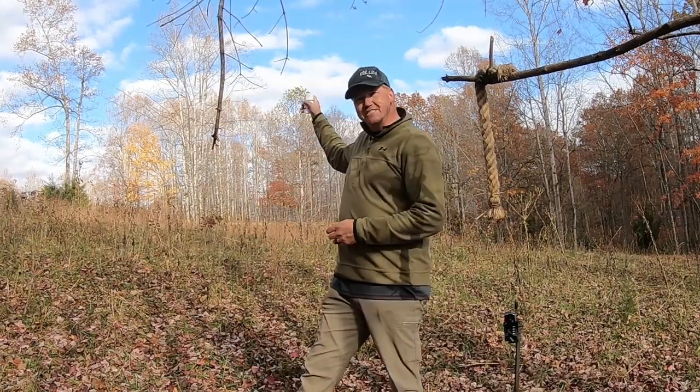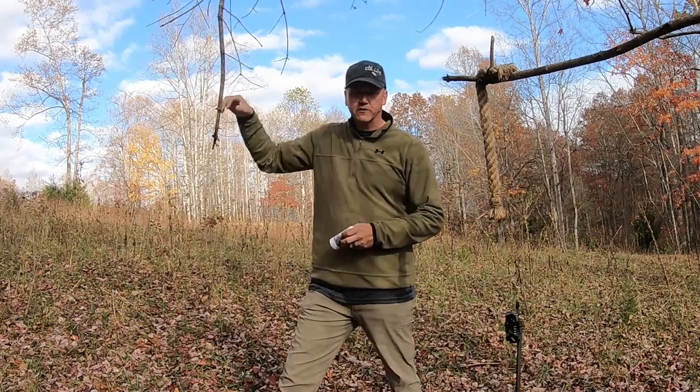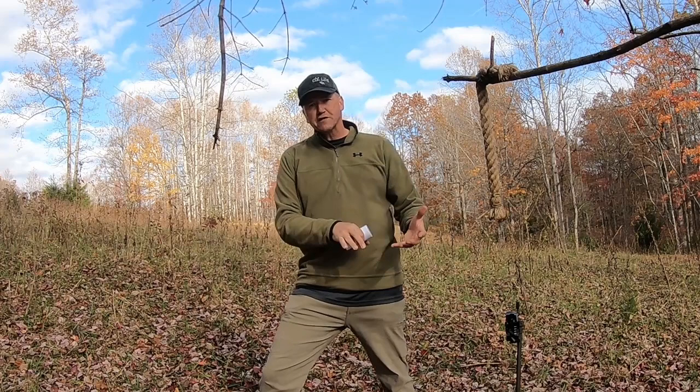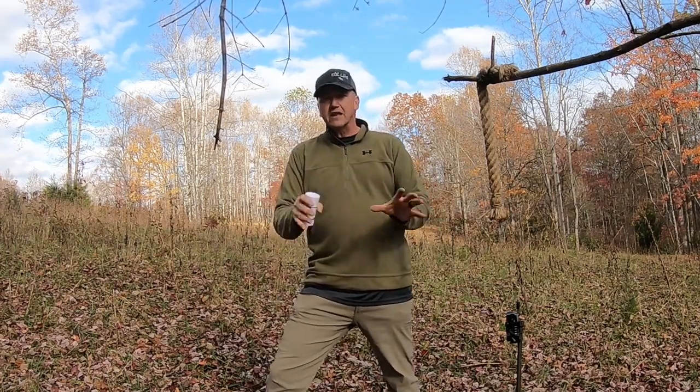I just finished setting a tree stand on the other side of this field over here, a place where I actually have a trail camera up at the head of the field at a really good pinch point where the fence had fell down. It's been a really good spot for me. Even before the fence fell down, it was a good jump spot. Deer kind of like to cross right there.